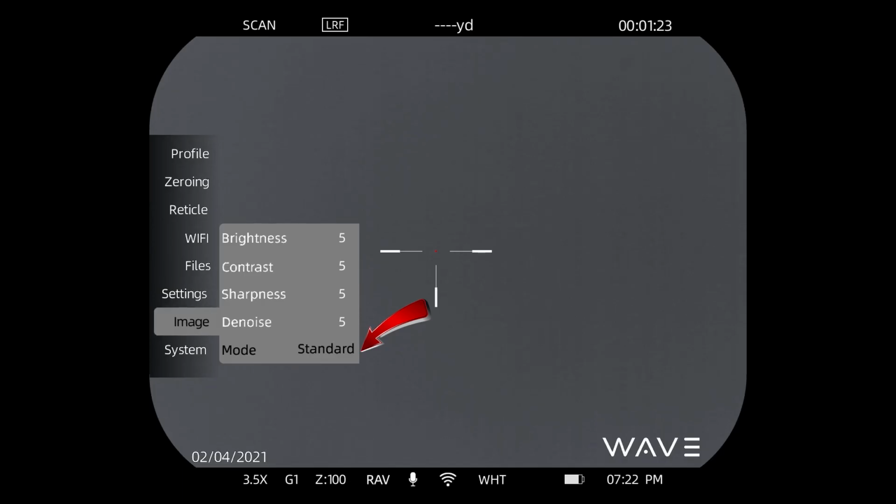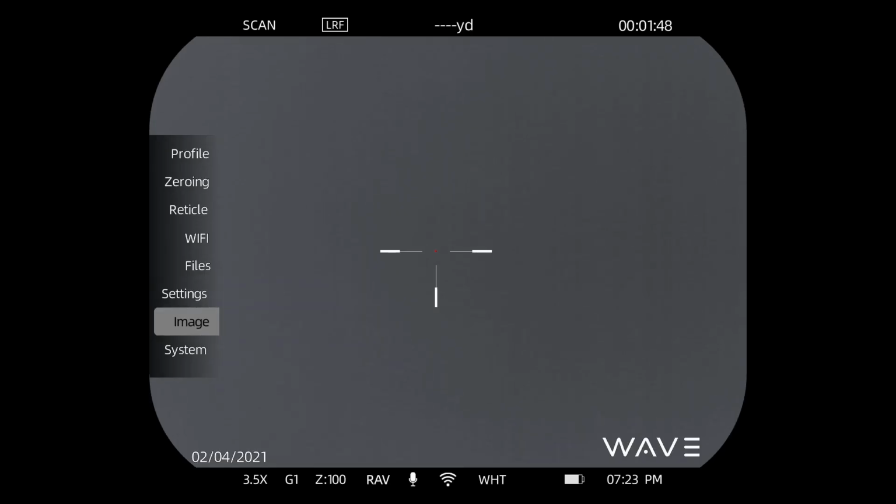So we have a standard mode and then an enhanced mode. The enhanced mode is used primarily for extremely adverse conditions such as smoke, fog, or heavy rain. Essentially what it does is just juice the sensor a lot to try and cut through some of that more effectively. But most of the time you'll run on standard mode.